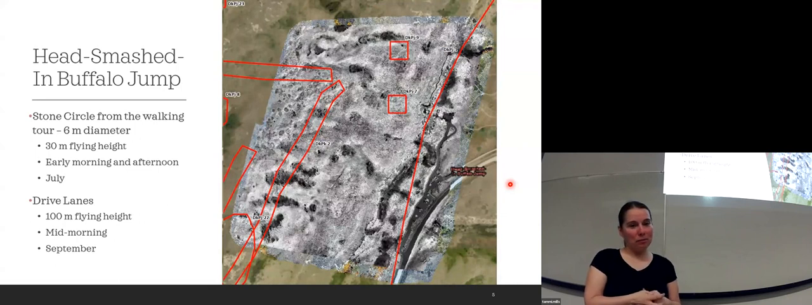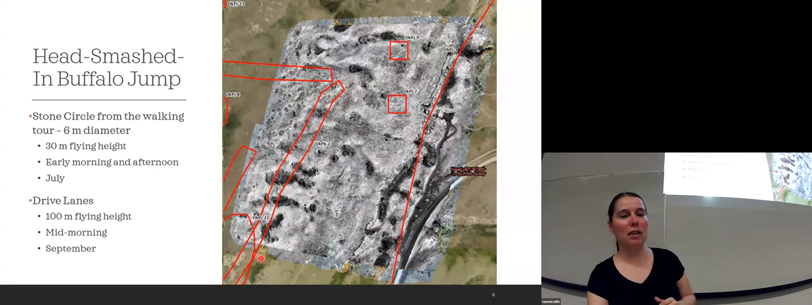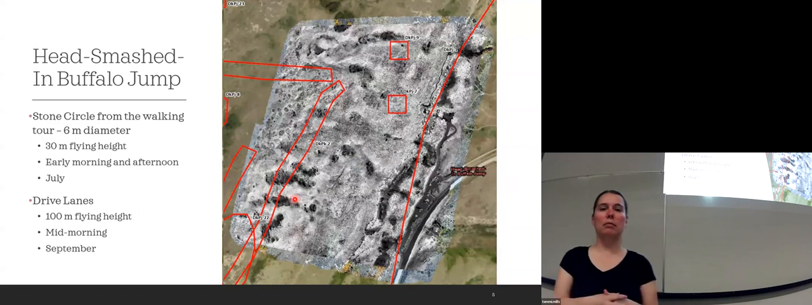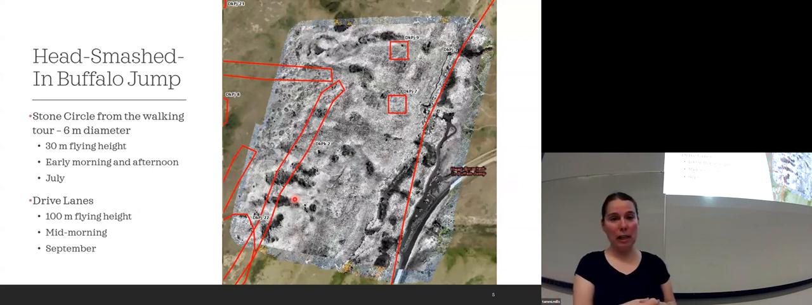This is the thermal image. You can see some differences in some signatures. I'm going to zoom into this area right here because there's some interesting things going on there that we'll need to figure out in the future for some of the thermal imaging.